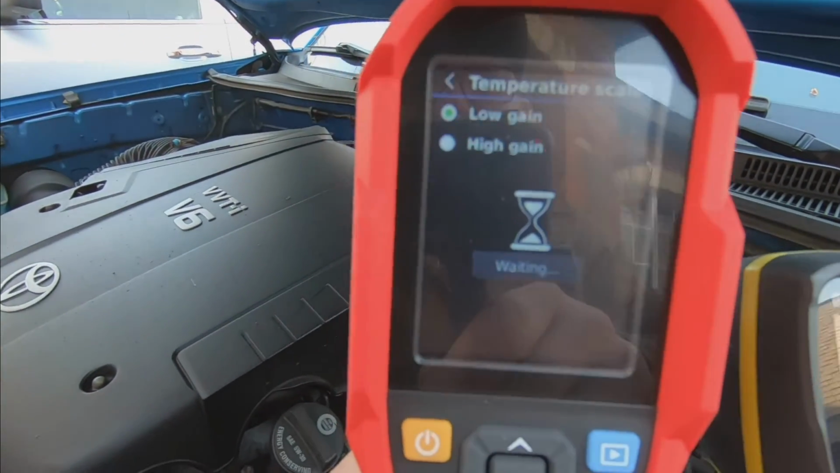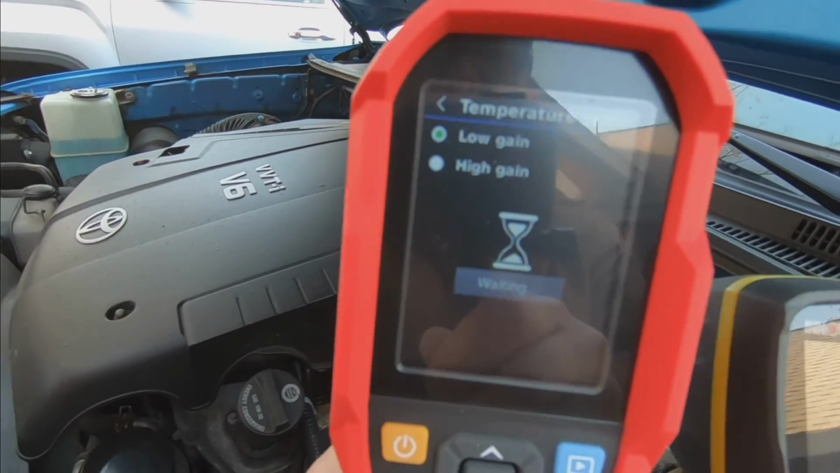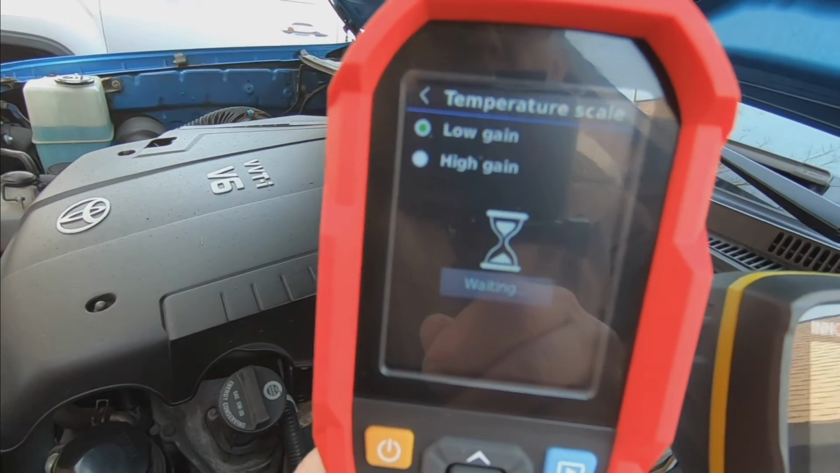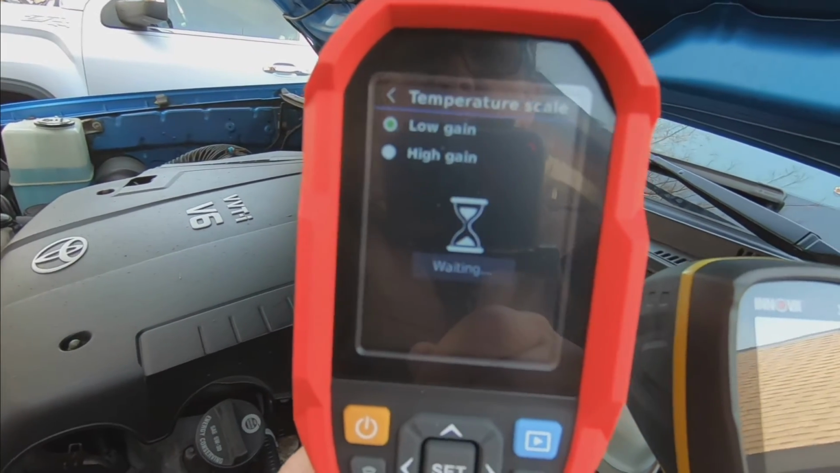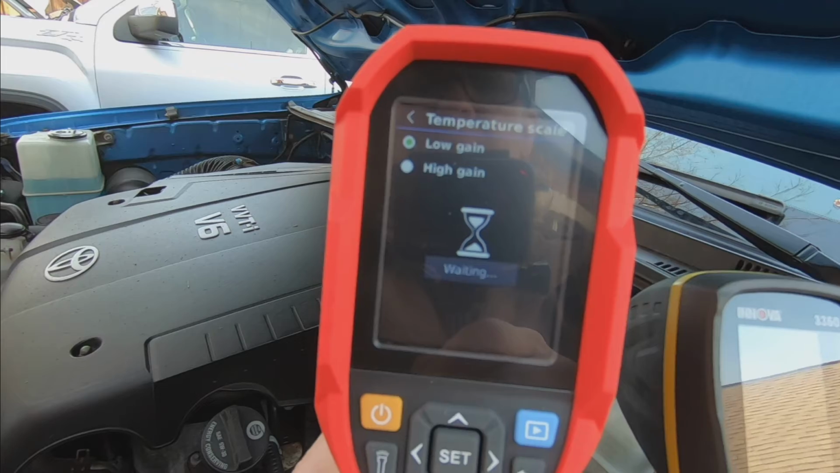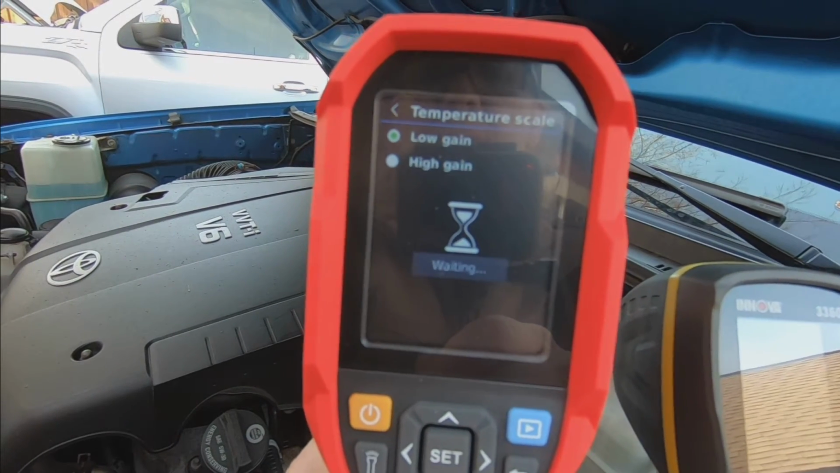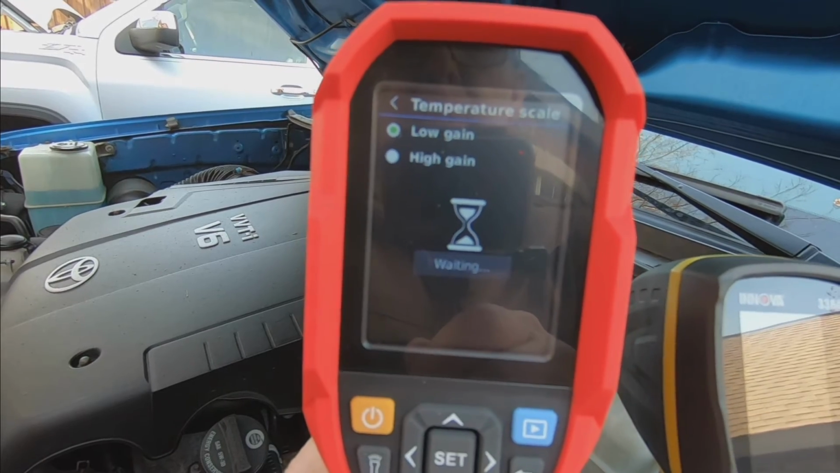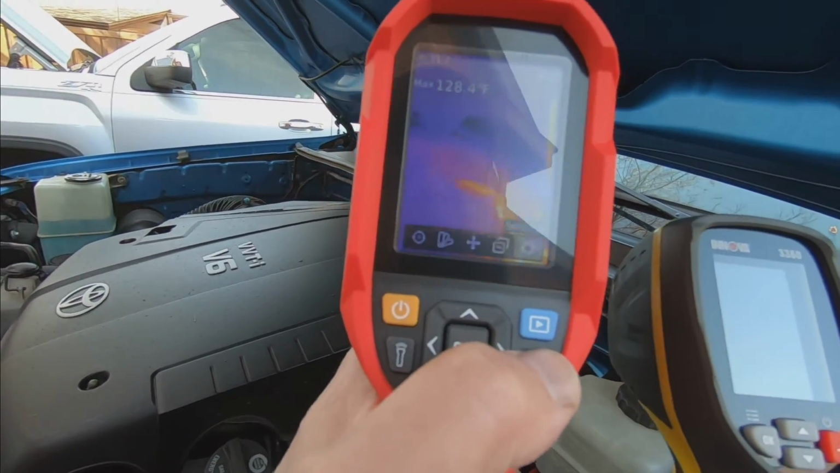When you go to low gain or high gain, it takes a little while for it to make the change. Don't hit it. They recommend not hitting any buttons while you're doing this. Okay, now you can go back.